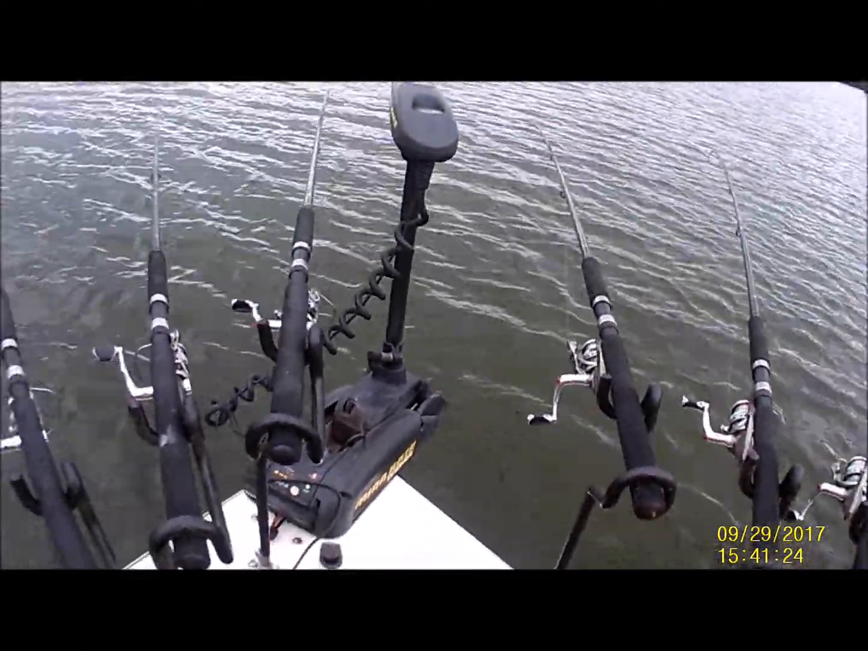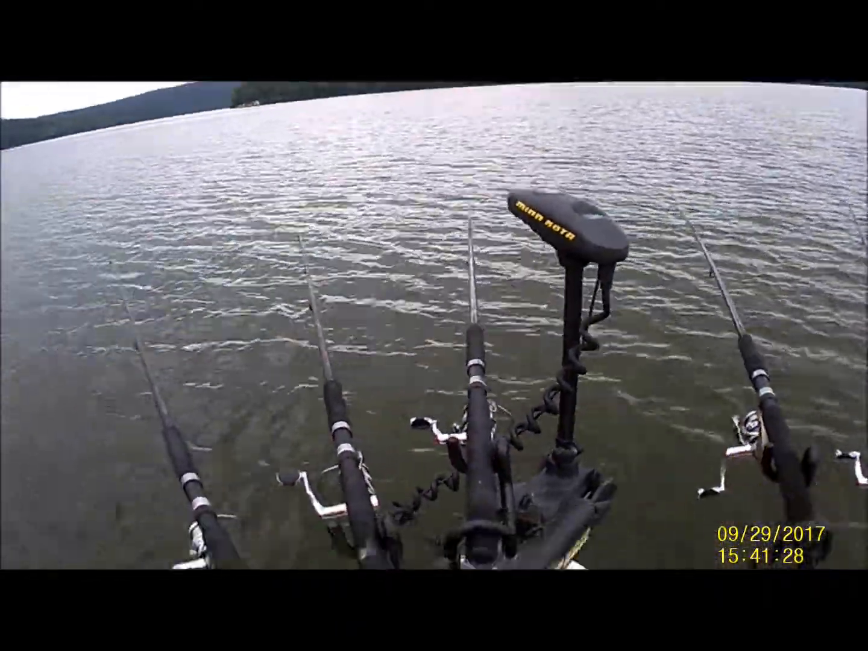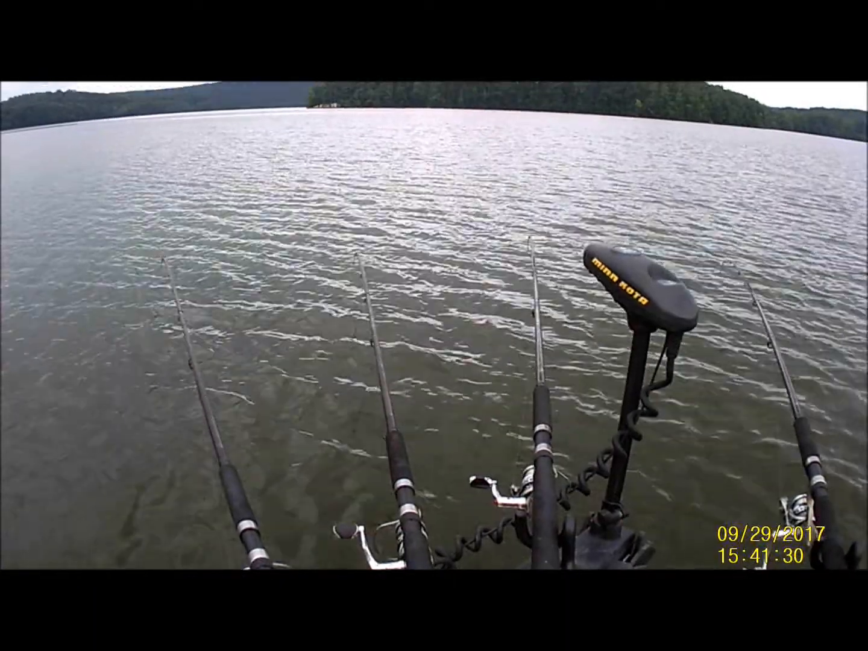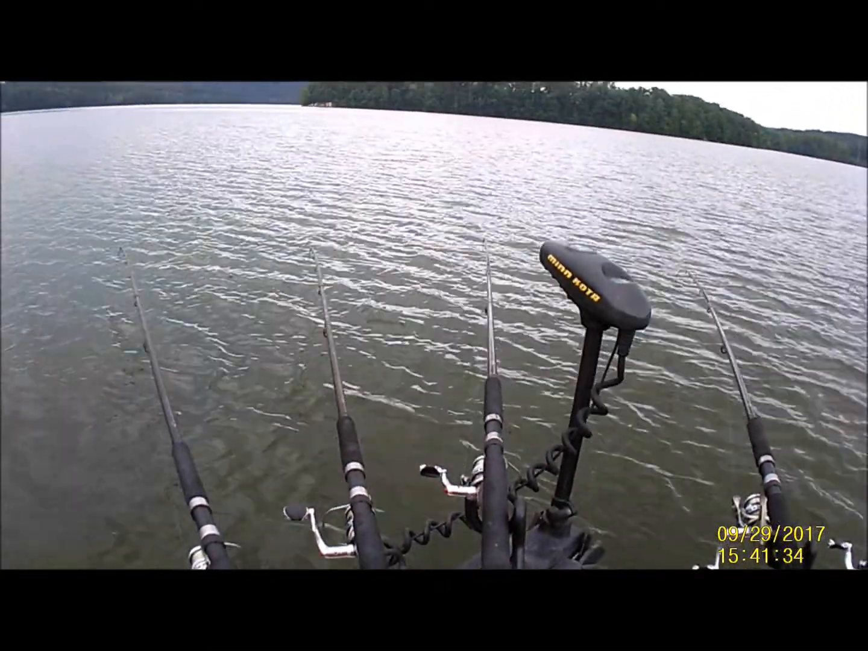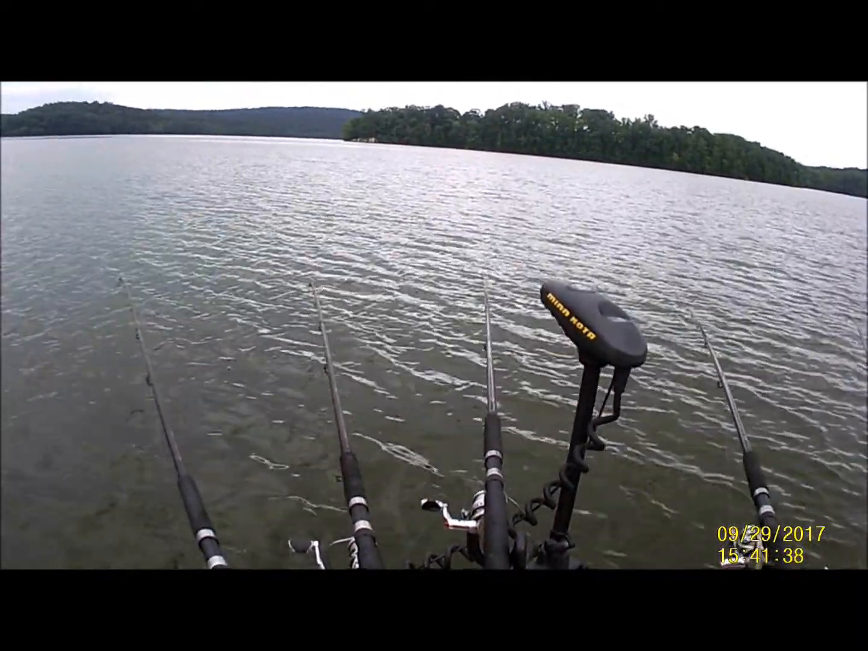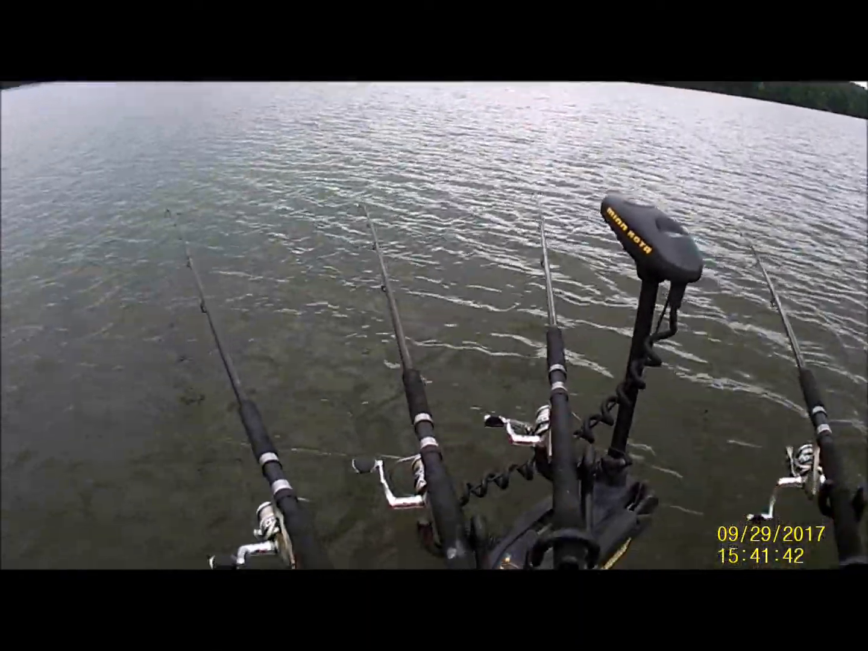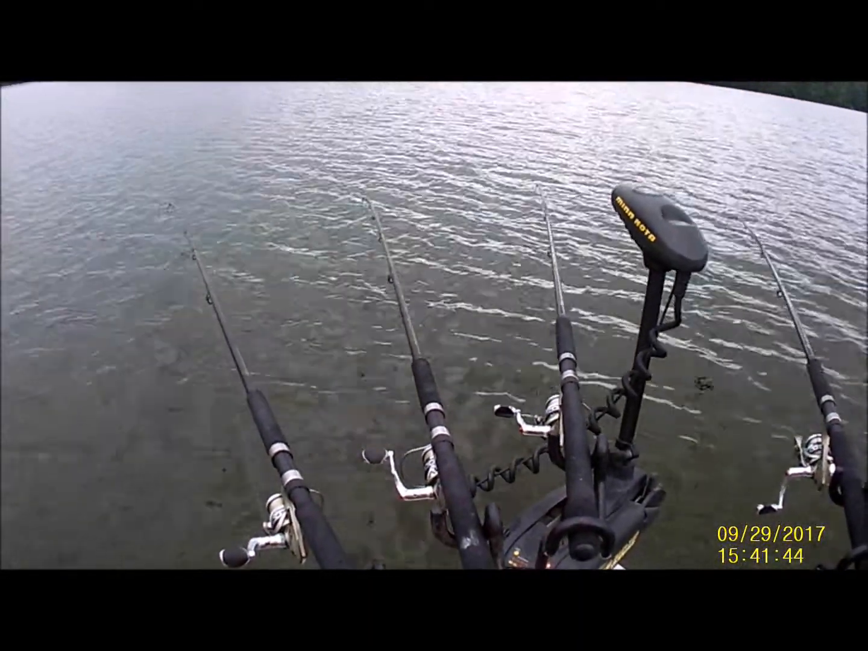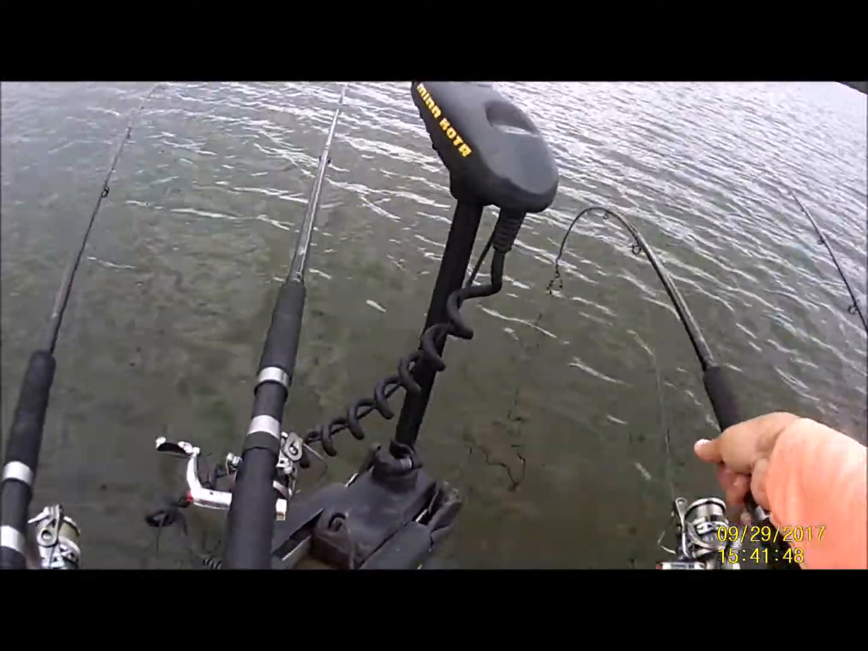Let's see if we can't get one on camera right here. Let me turn here. Get back on course here. See if we can't get us a bite here on video. It's hard to run a camera with the wind, and I got just 6 rods out here. Got a small spread, and catch fish at the same time. But whoa, there we go.